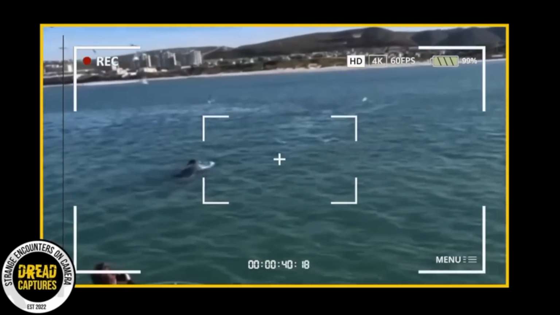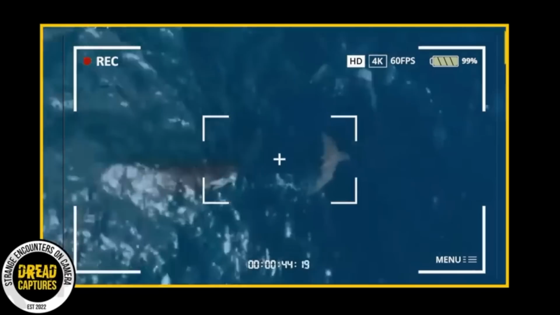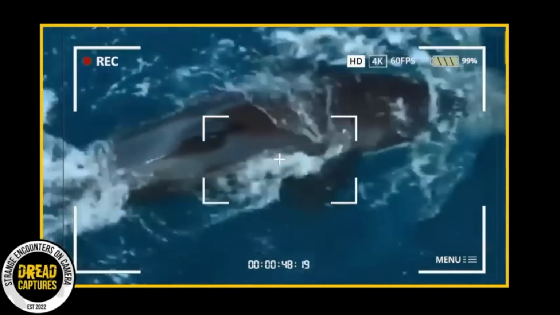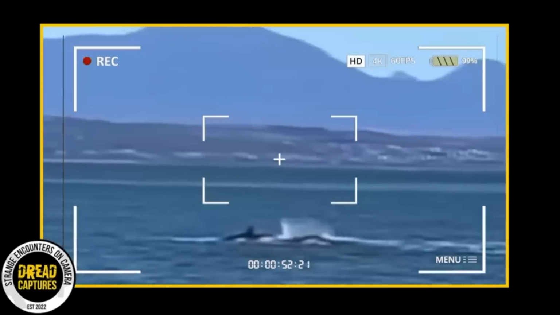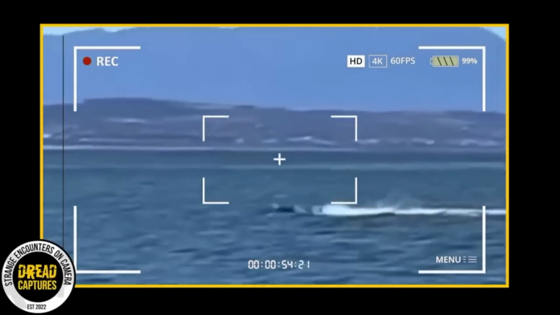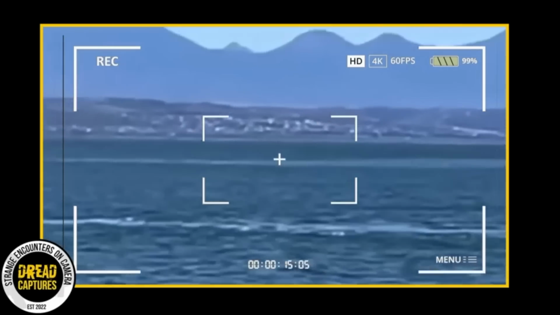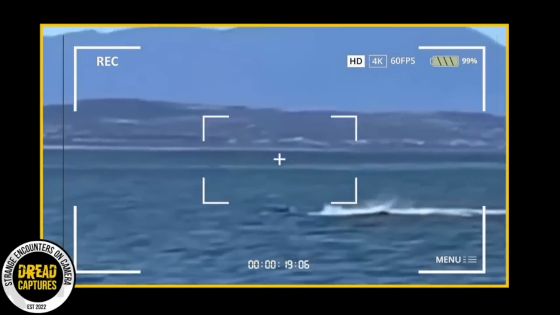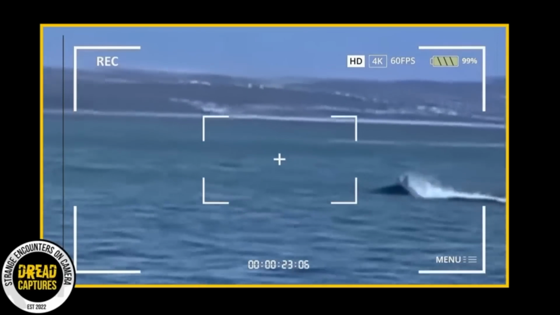Now, while it's not a huge problem now, researchers are worried that this could have a negative impact on the ecosystem. As we all know, great white sharks are apex predators, generally at the very tip top of the food chain. Scientists are trying to understand why this is happening more often. Some theories include climate change and the discovery by orcas that great white shark livers are a valuable food source.